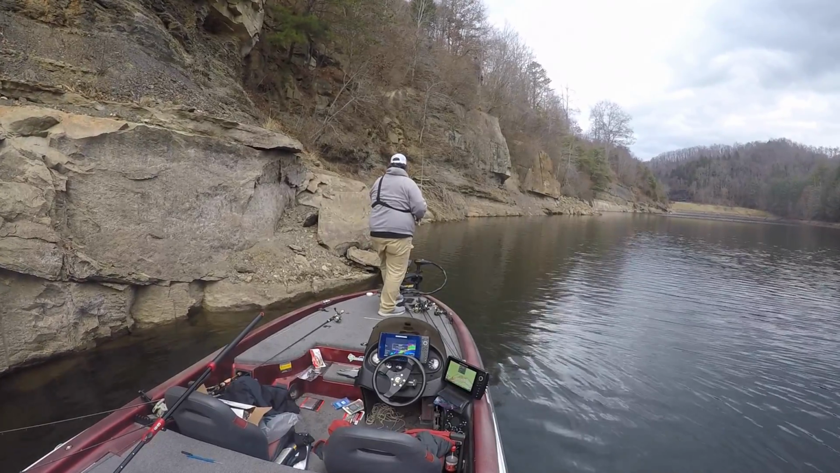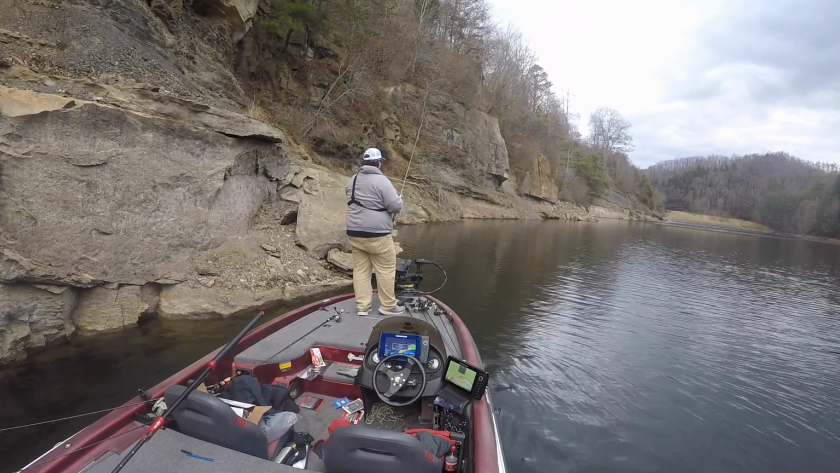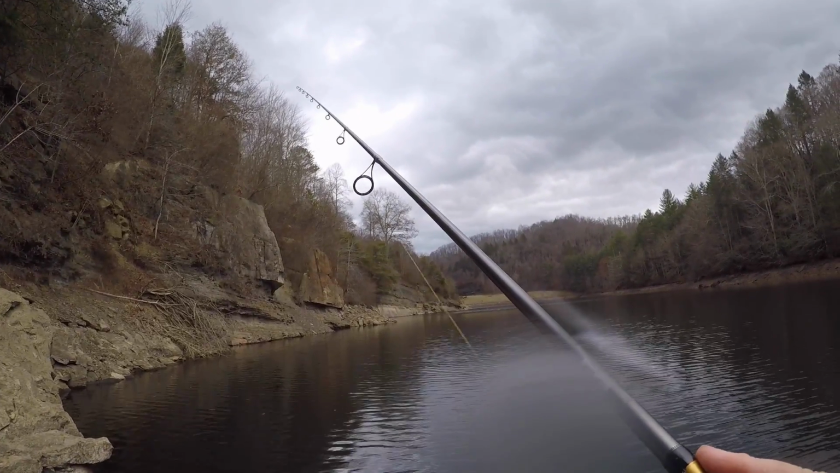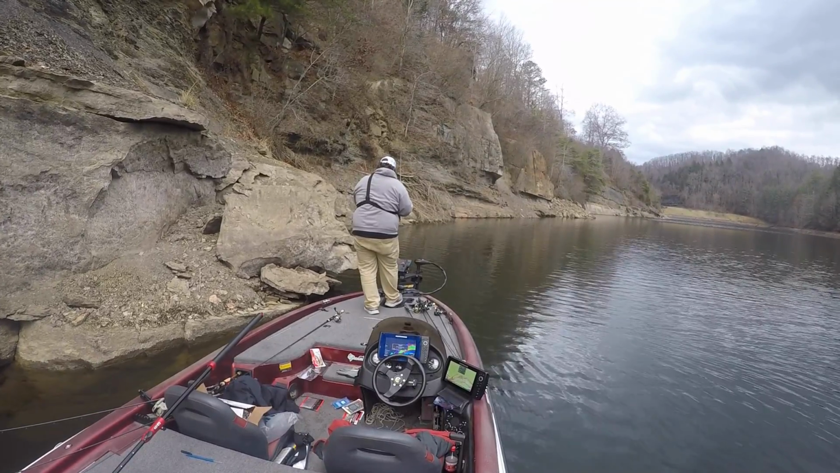We worked that school over a little bit more. It's starting to get later in the day. So I decided I was just going to pick up the old tight lining rod. We're going to parallel this bluff and see if maybe we can pick up a few bass that were active.